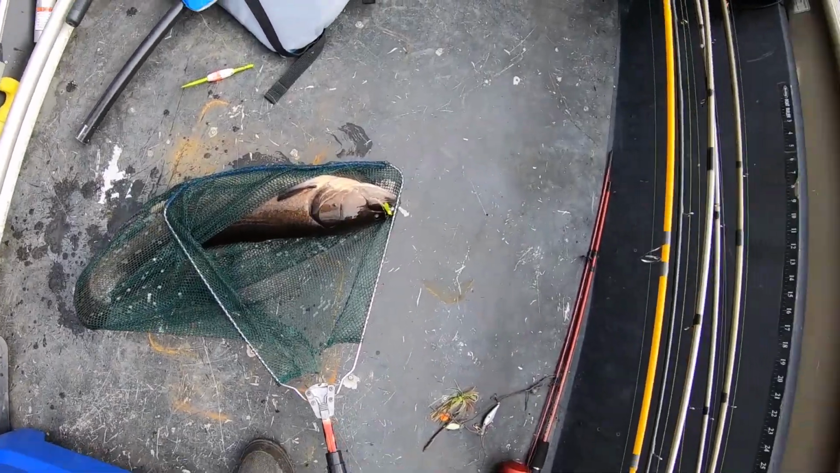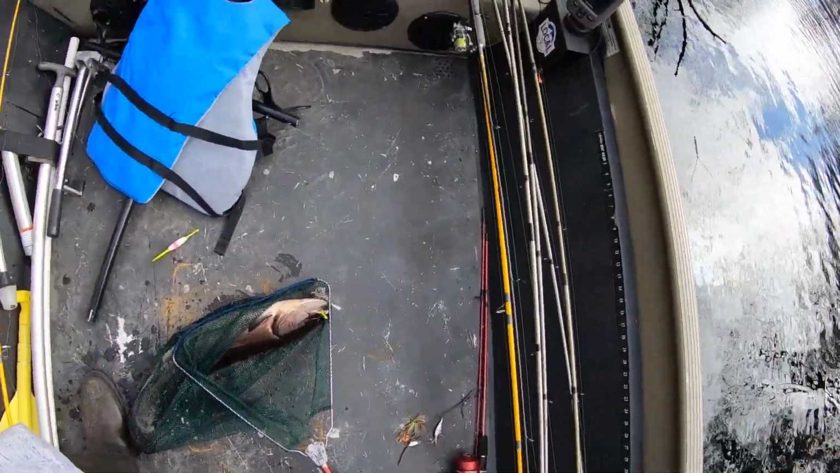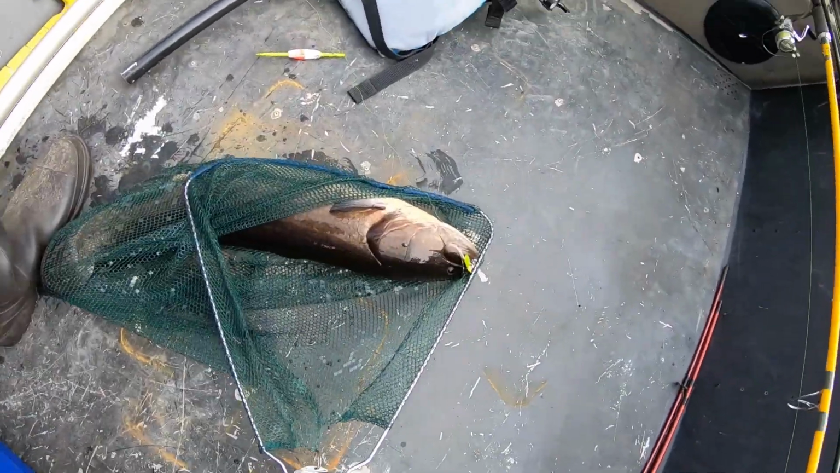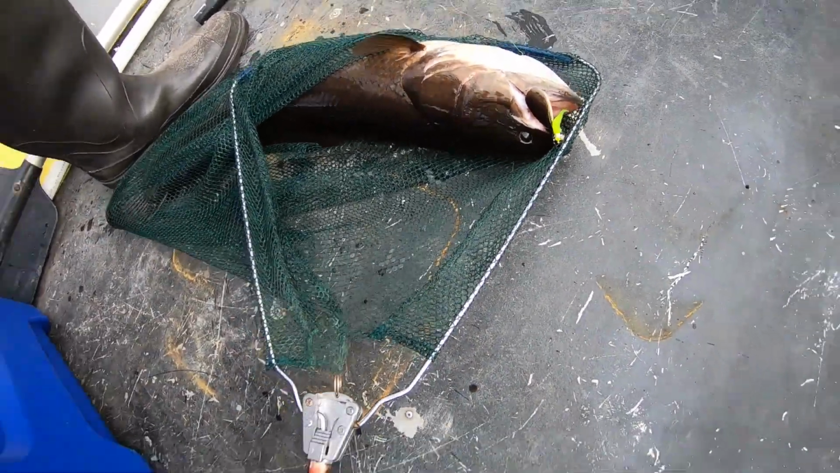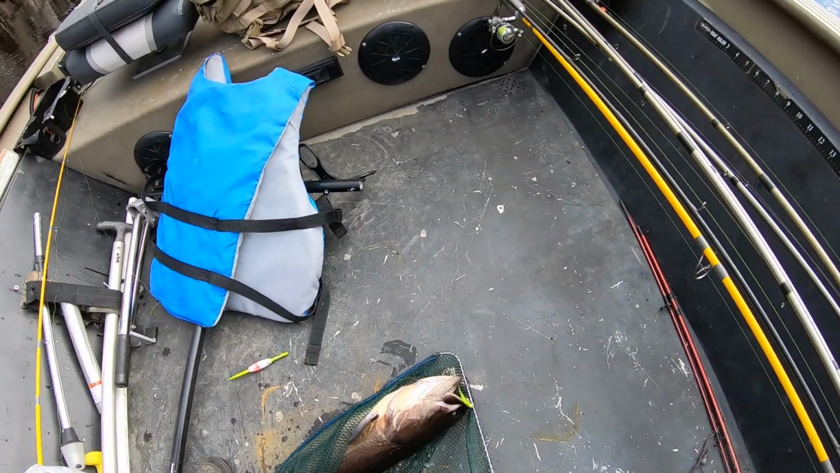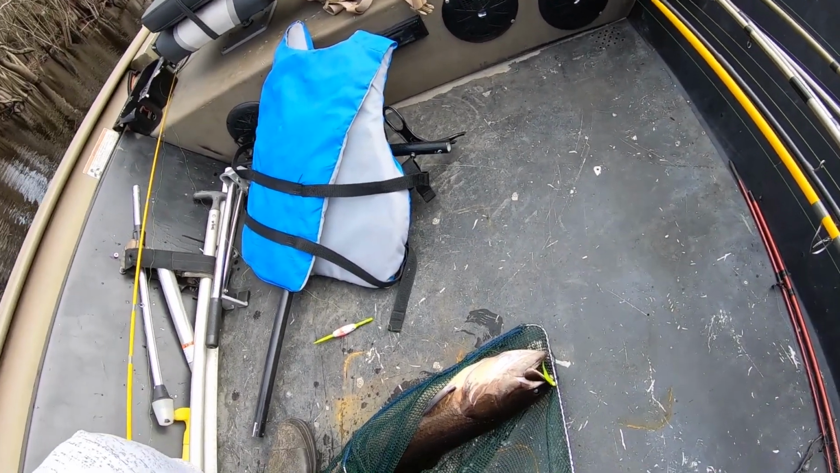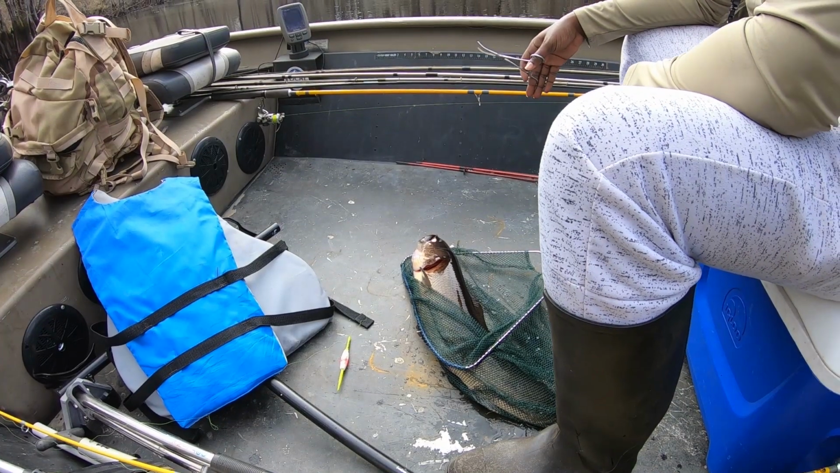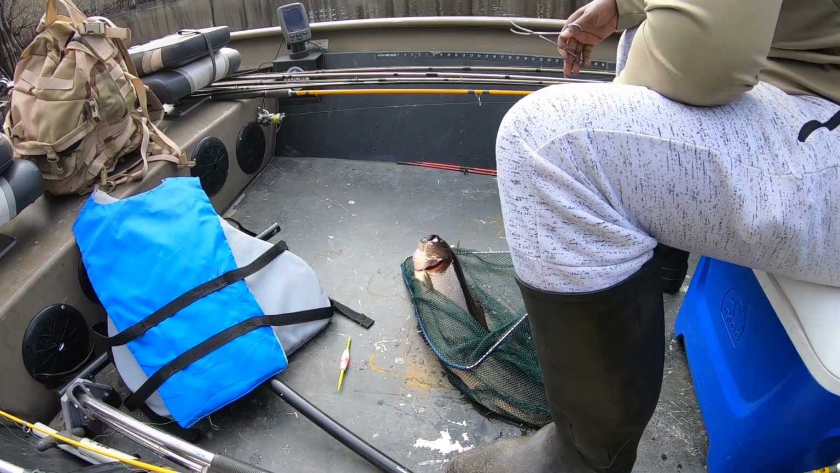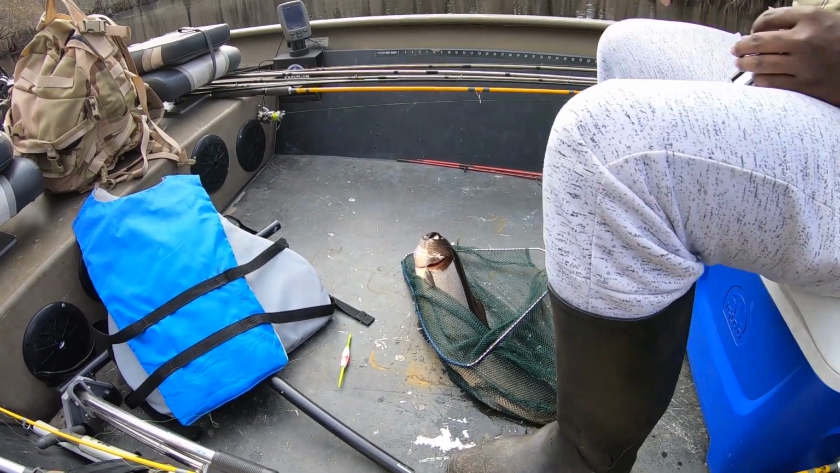Yes, sir. See how I'm gonna get you out now. Got my damn thing. I ain't touching that. You got teeth. It's a big fish. I wonder how much it weighs.